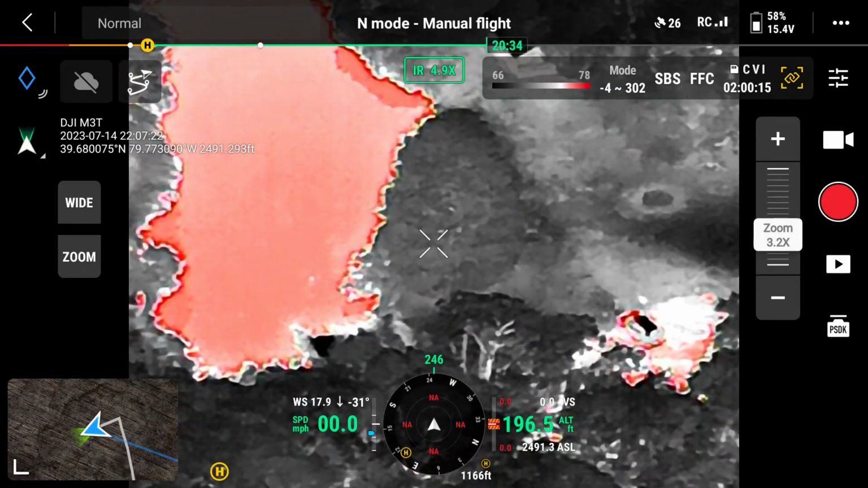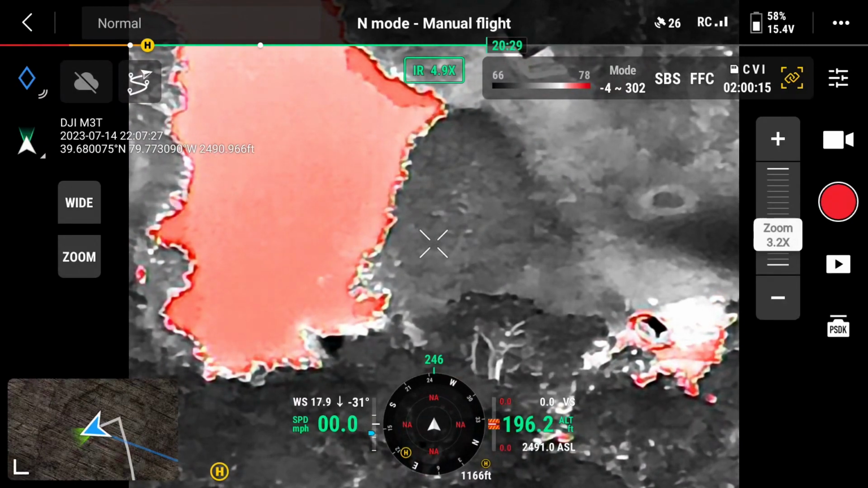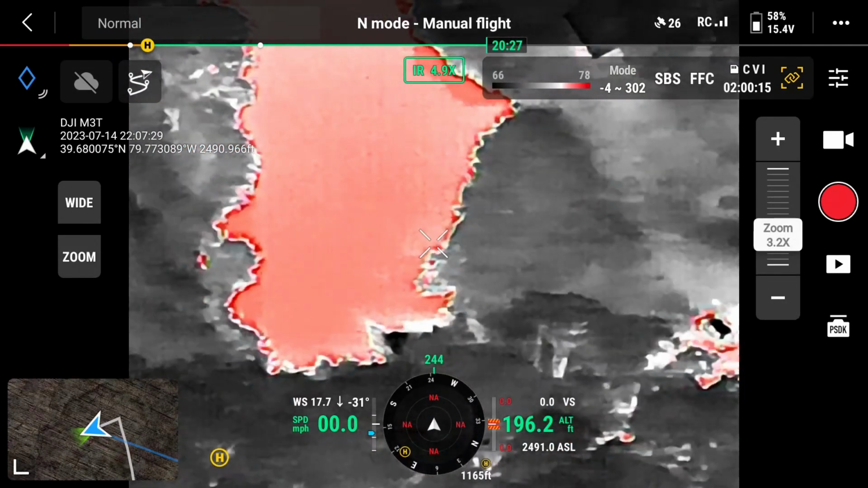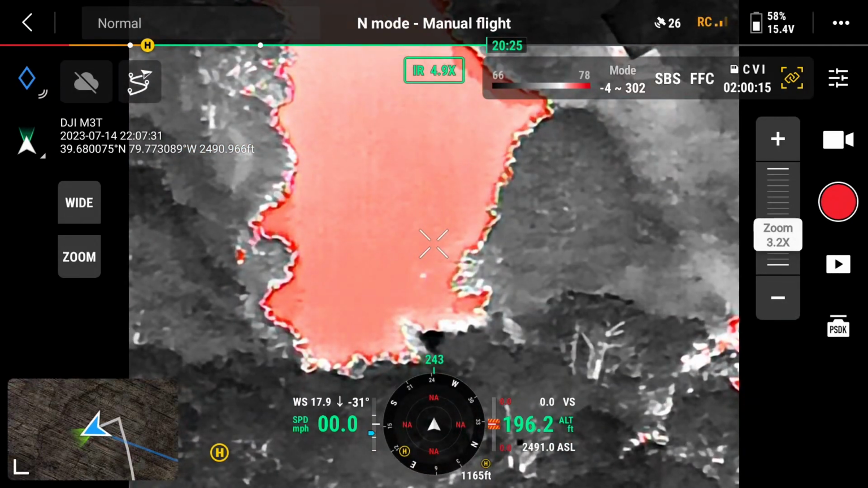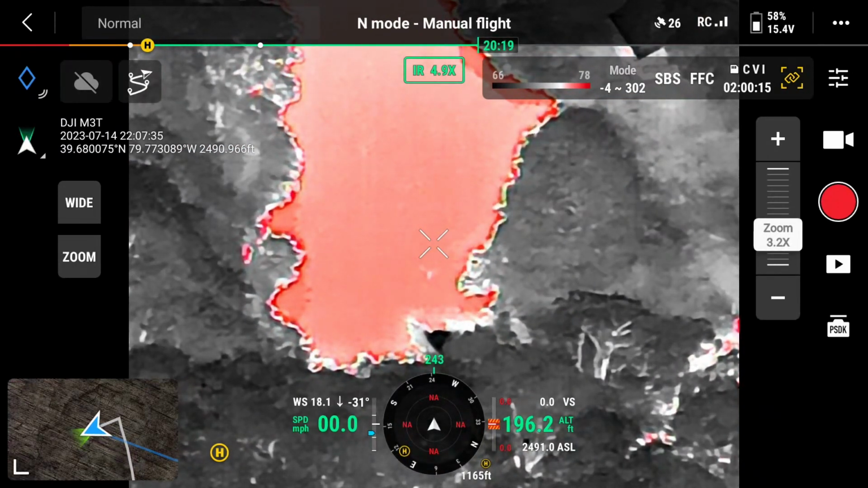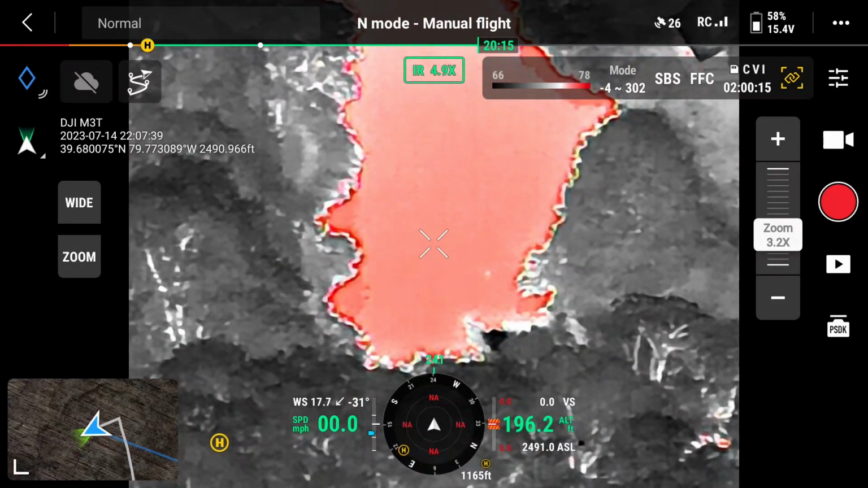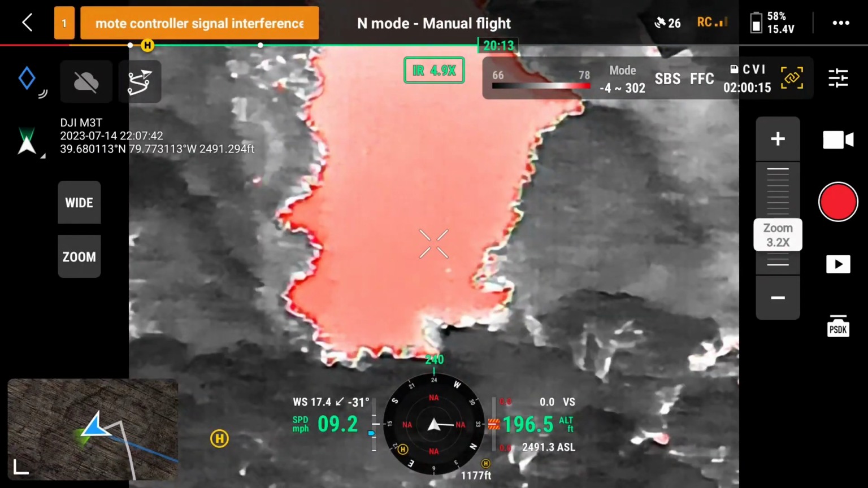Here you can see one of our team members in the bottom left, actually multiple members. However, we soon lose them as they go under the canopy.